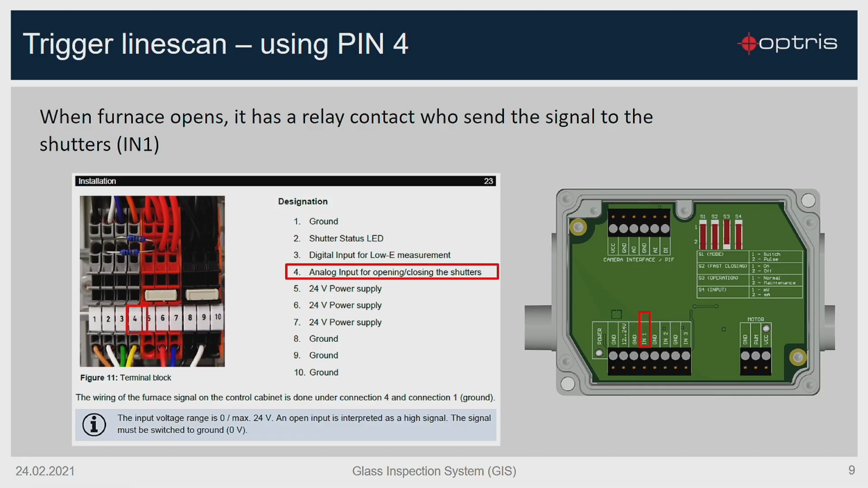Of course you have to use the trigger signal coming from the oven, but in parallel you can also use our remote control, which is delivered with the glass inspection system and which I'll show you in a few minutes.